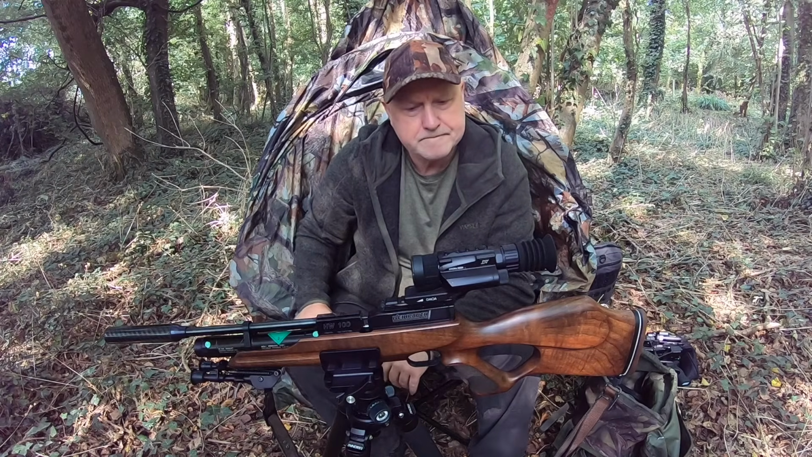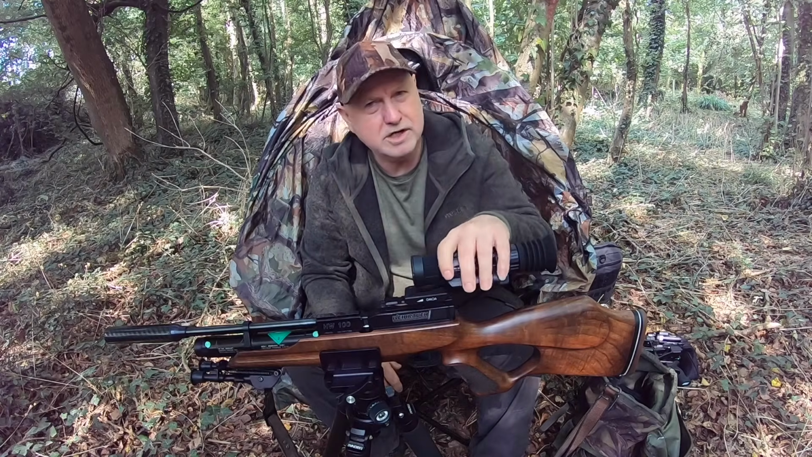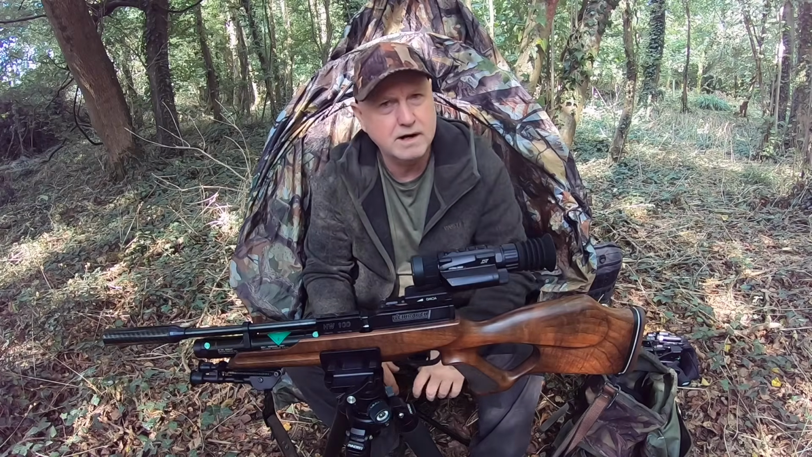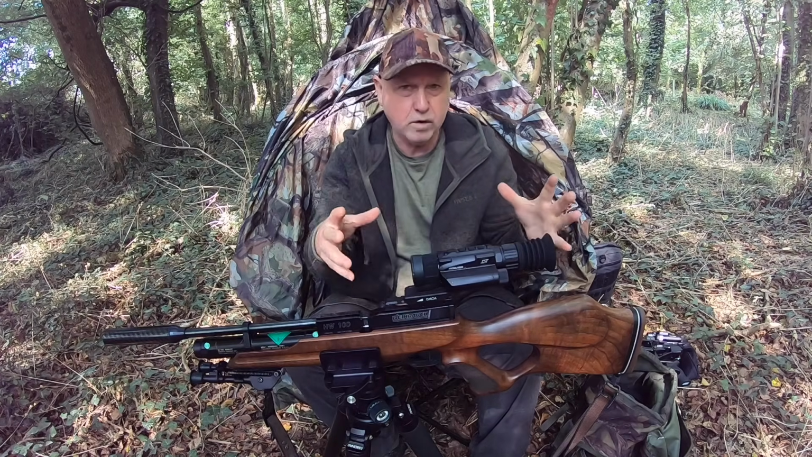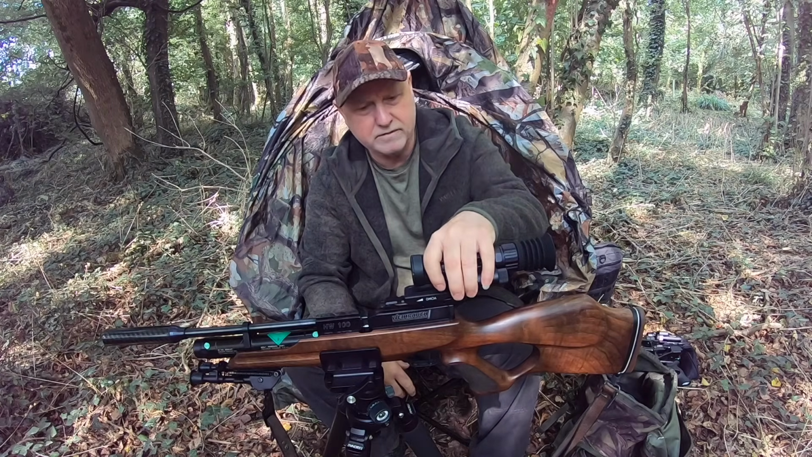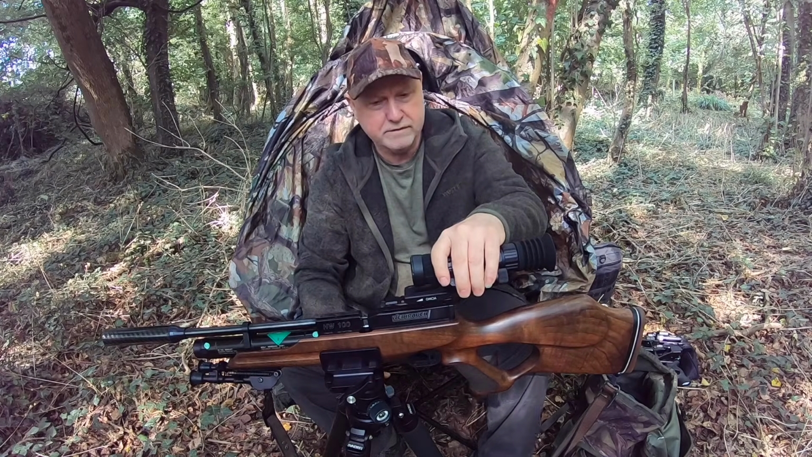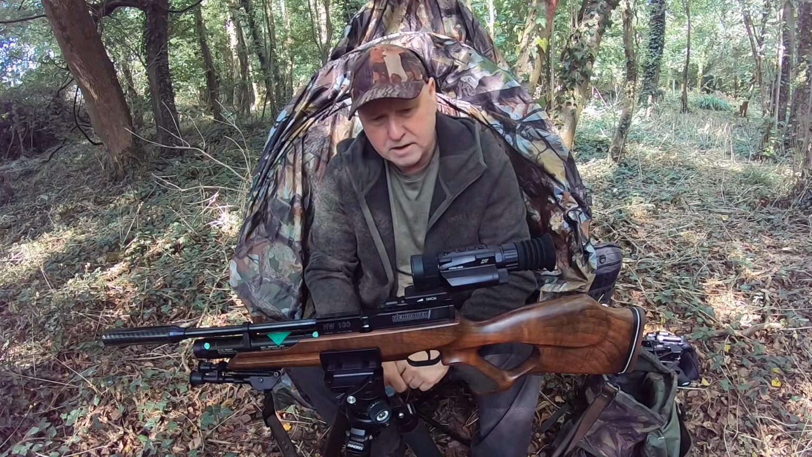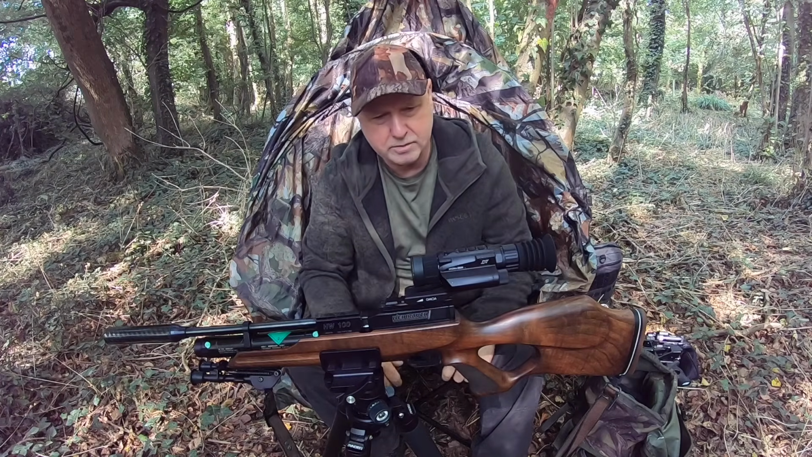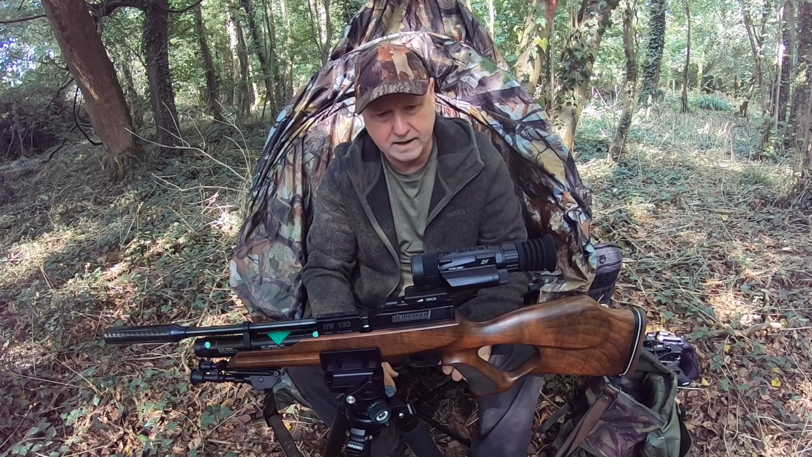So for me, I think its main use, certainly in the UK, is as a rifle scope, and that's pretty much where my review or overview of it would be. That's all I've ever really used it as, is a rifle scope, and it's got big potential as a rifle scope for me. So you can see it mounted on the HW100 here, and it's worked really well for me like that.